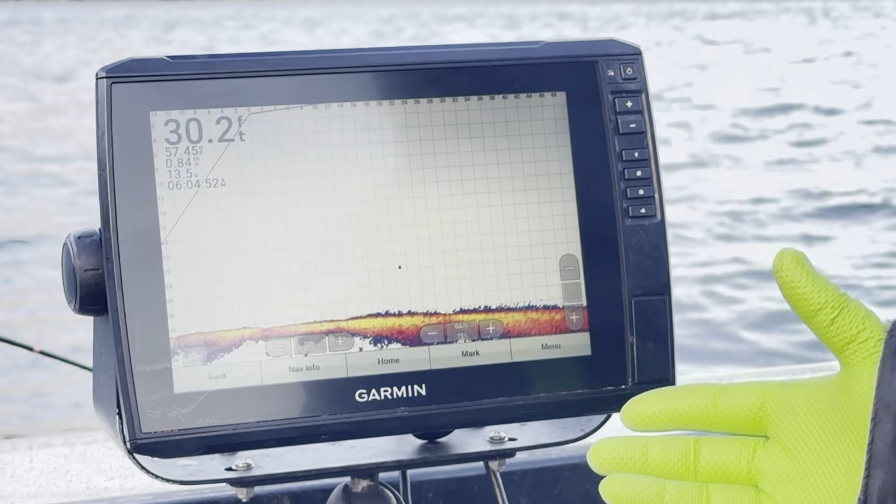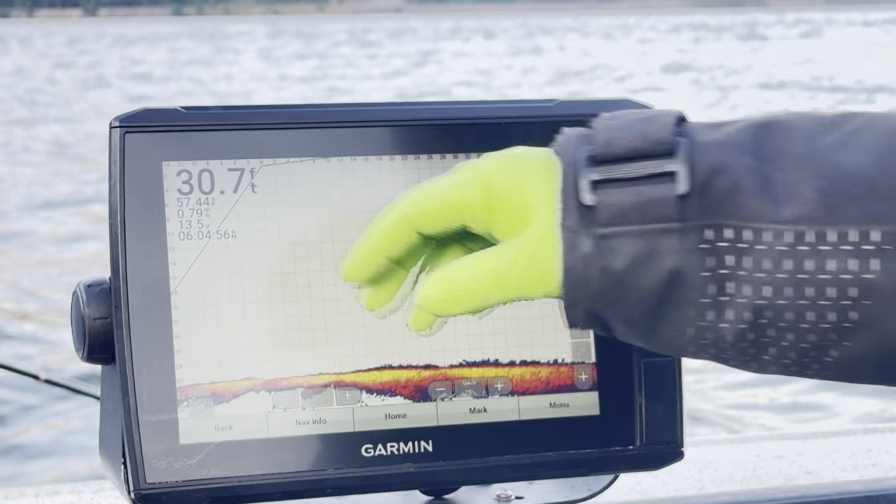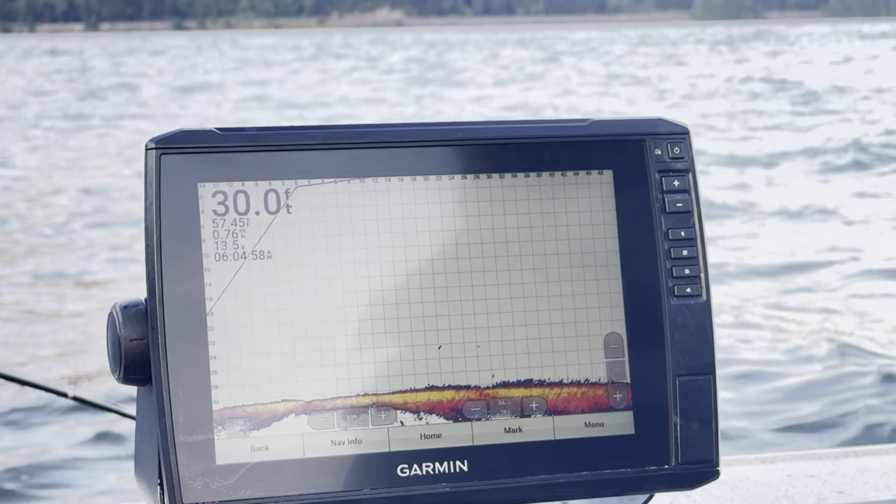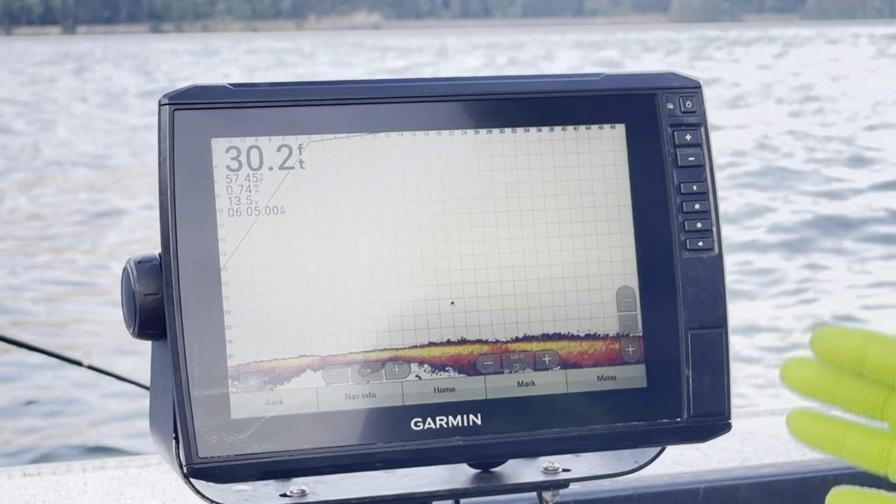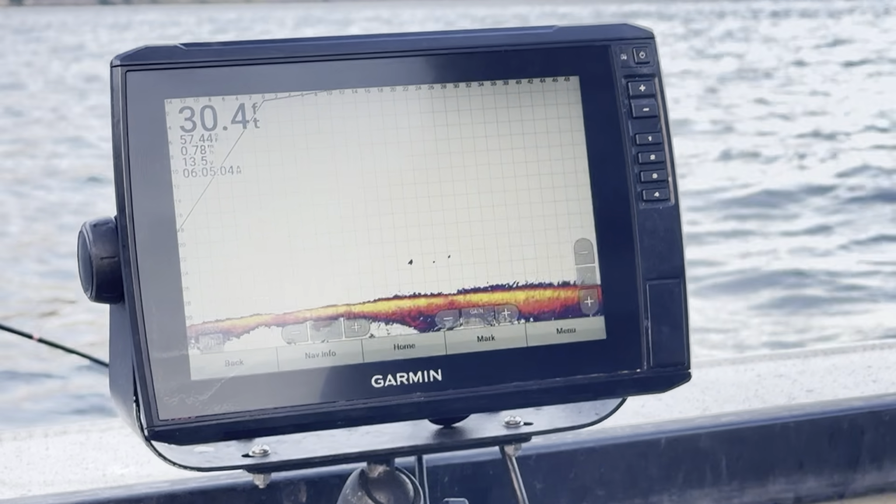But for now, those are my settings: 50 feet back, 35 feet down and 30 foot of water, 75 gain, and then leave it on manual mode so you can adjust those as you fish.